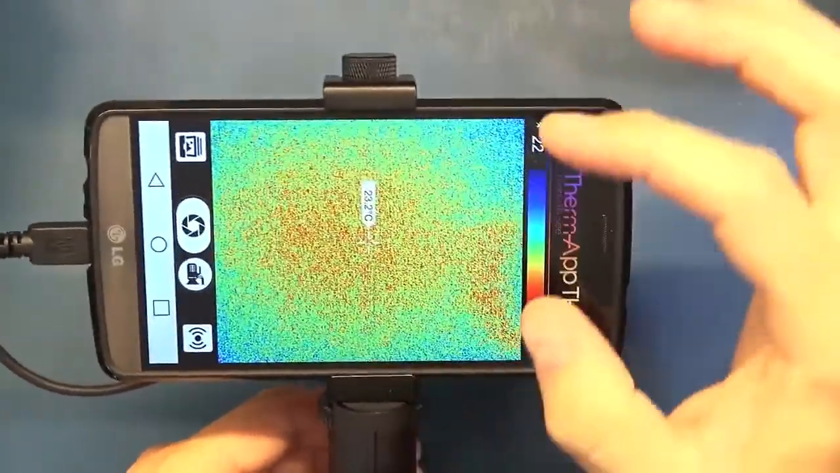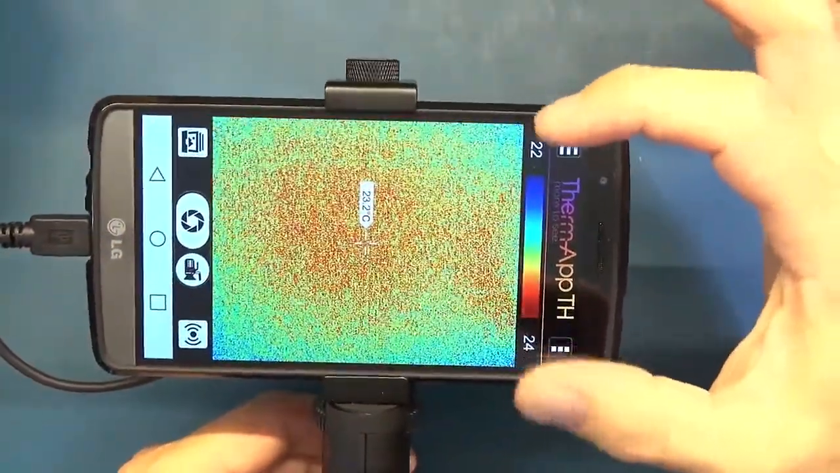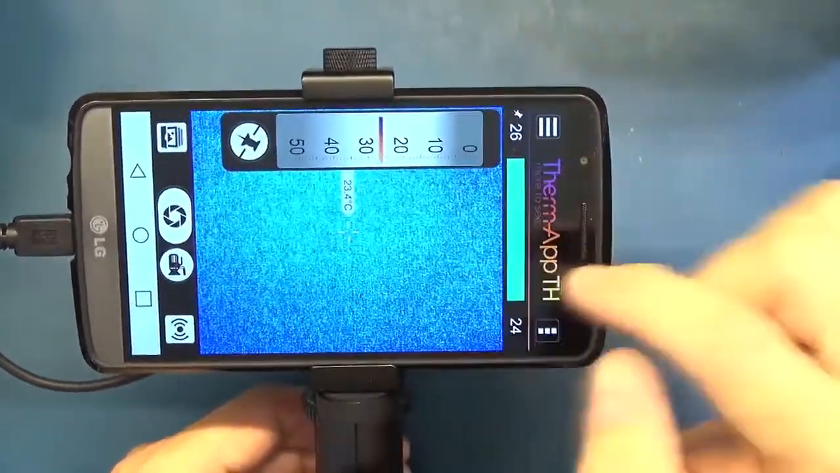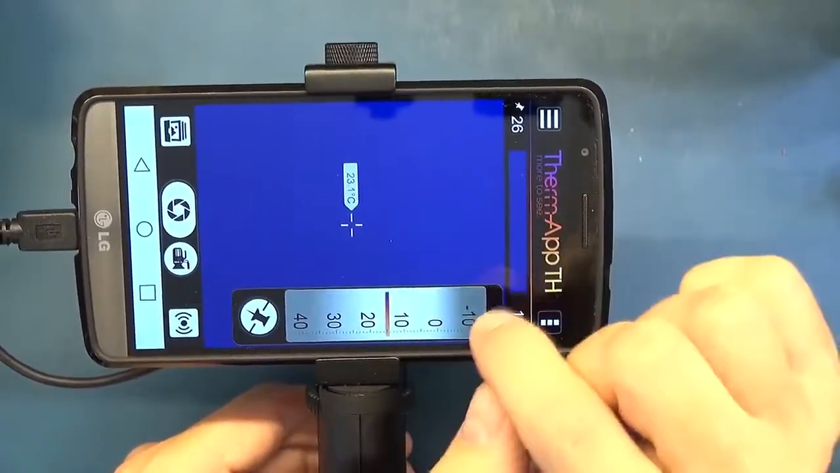As an example, on those cameras, you can lock the span that your palette's going to work across, the temperature range. But on this camera, I can specifically go and note what I want that span to be, which you cannot do on those other cameras. And as I found, this is a really powerful feature.